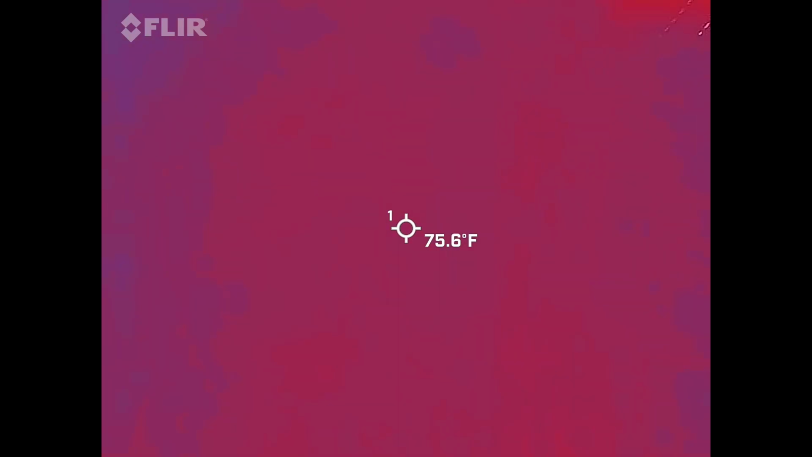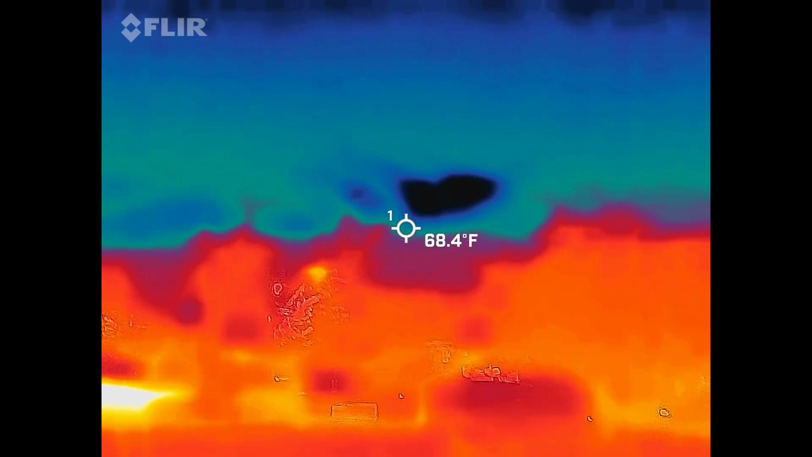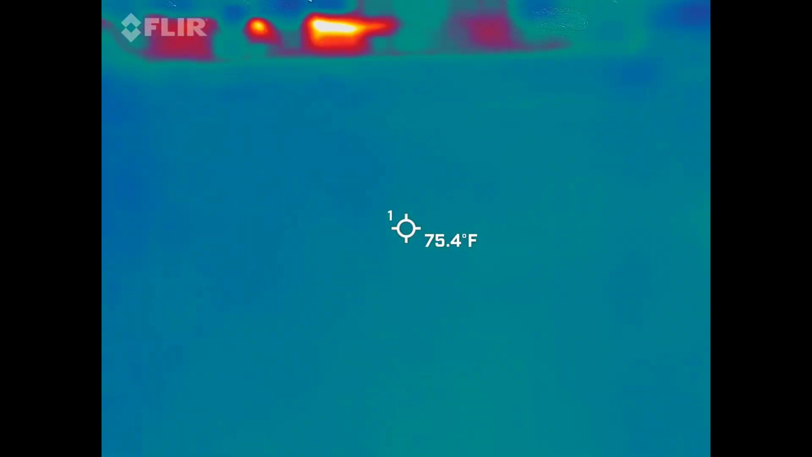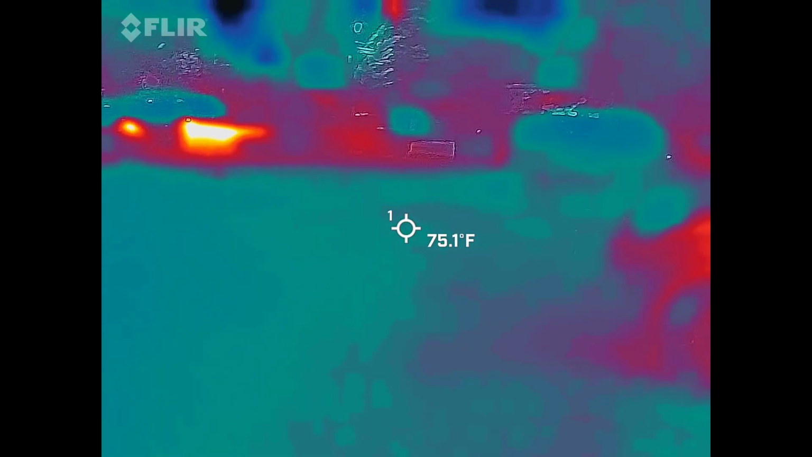Gotcha. So, with this location, the ground is a million different shades because there's a million different types of material here, between gravel, cement, mud, water. So I'm usually looking at the walls of this location or whatever's in red. So if I see a little blue anomaly kind of skirting around, then I'm excited.